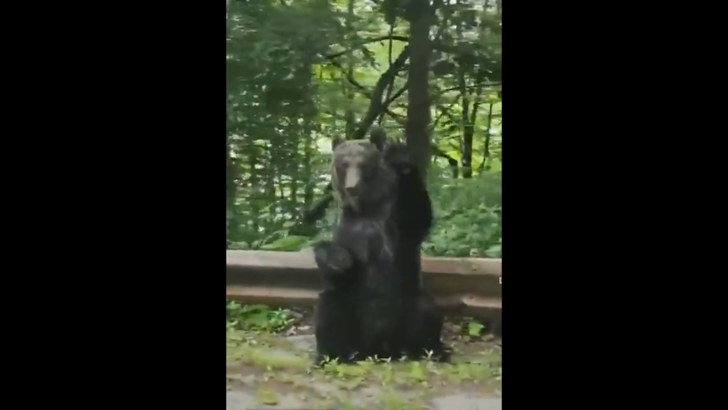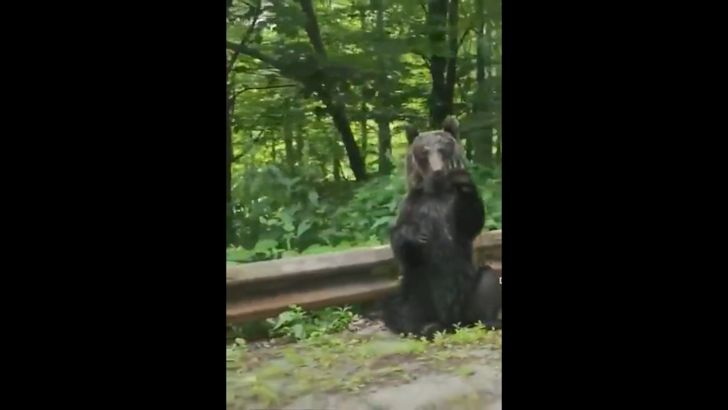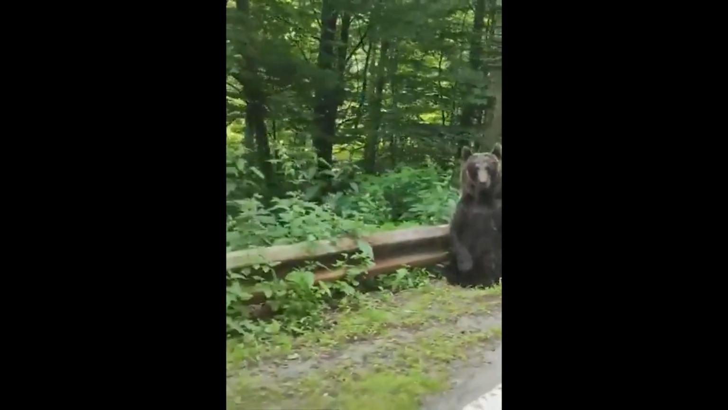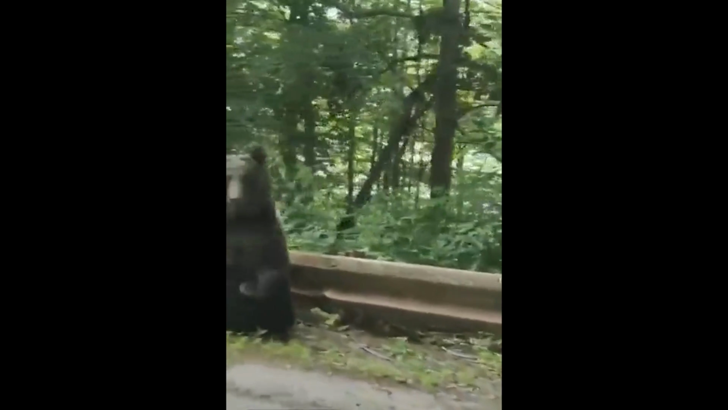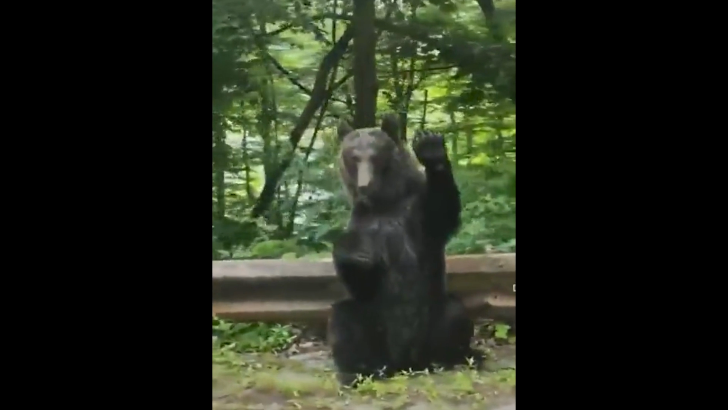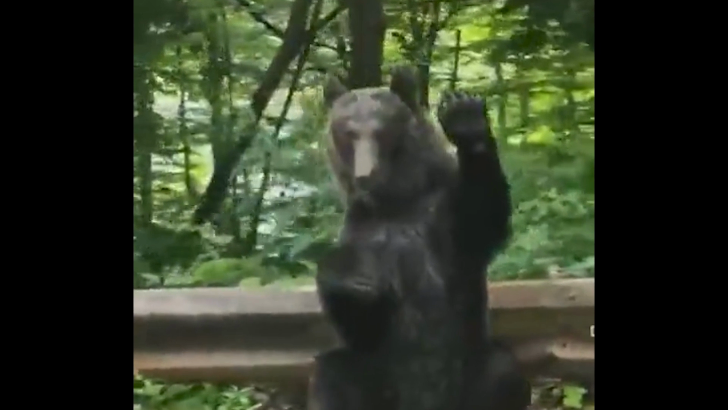This unexpected and adorable wave left the passengers utterly shocked and amazed. The person who had been gasping initially had a complete change of perspective about these wild animals. In my opinion, the bear might have just been hungry and was playfully asking if there were any snacks inside the car that it could borrow.